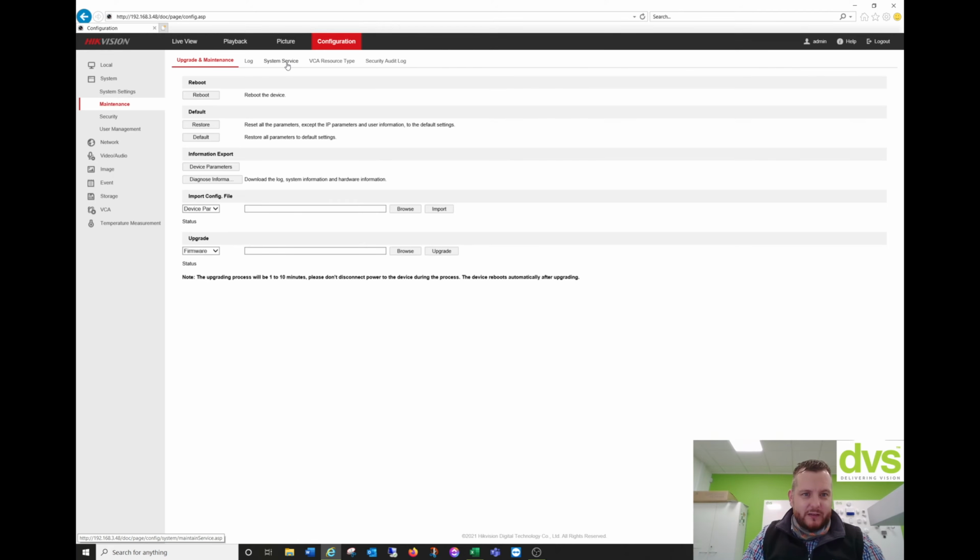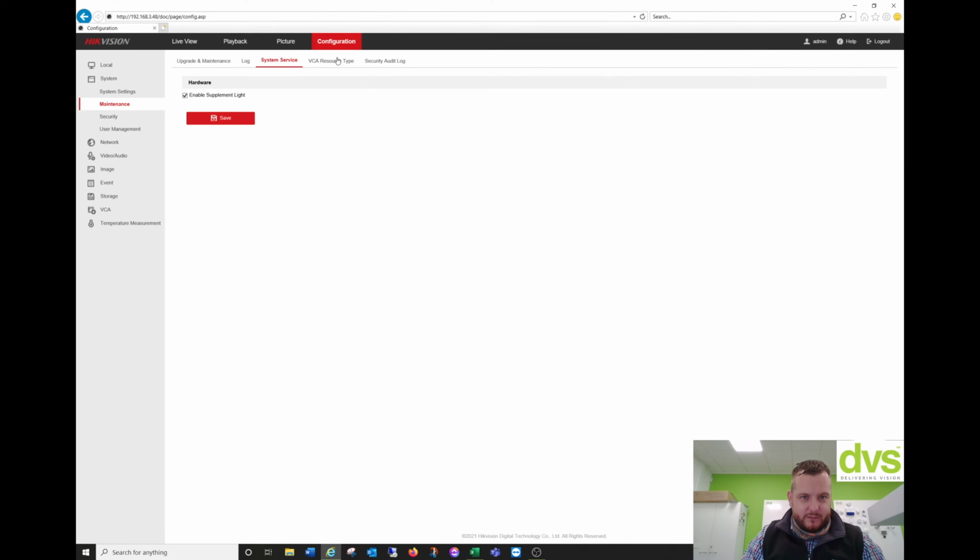Under maintenance, you've got VCA resource type: temperature measurement and behavior analysis. So we can do temperature measurement, which is ±8 degrees accuracy, and behavior analysis, which is the VCA, so vehicle and human detection. Or we can do temperature measurement and fire detection. If I choose temperature measurement and fire detection, the camera will reboot, but you'll have a dedicated fire detection menu, which I will quickly run you through shortly.